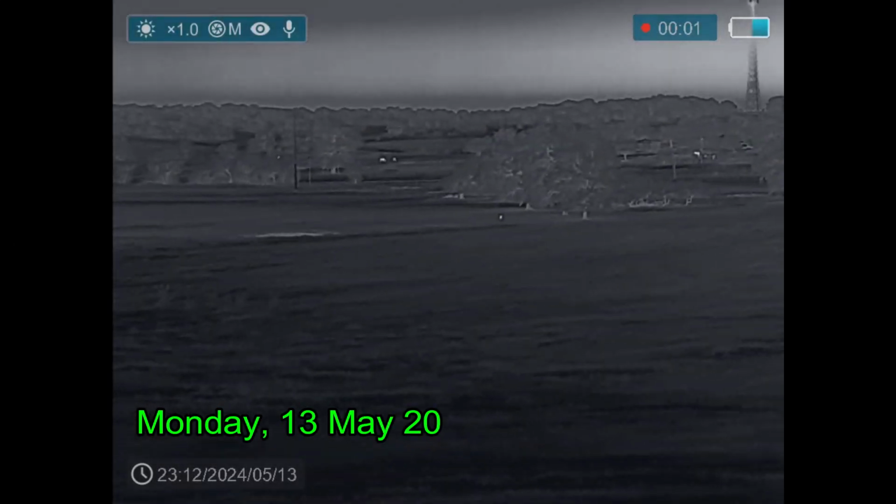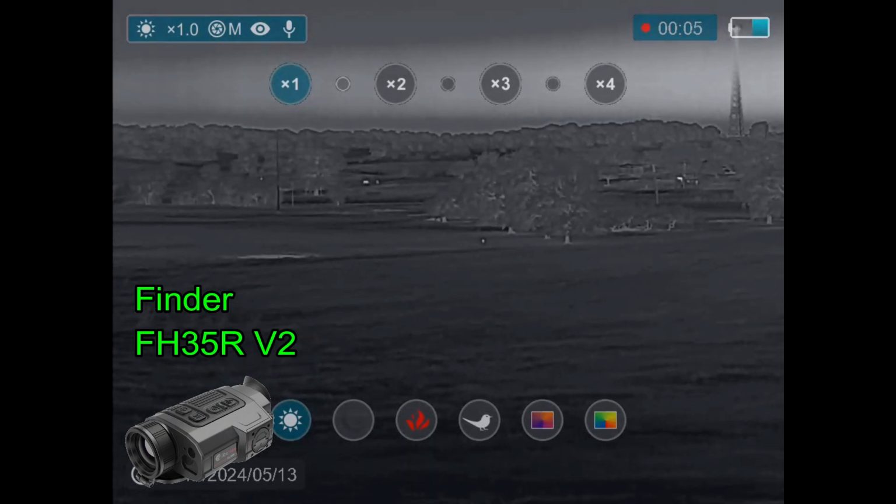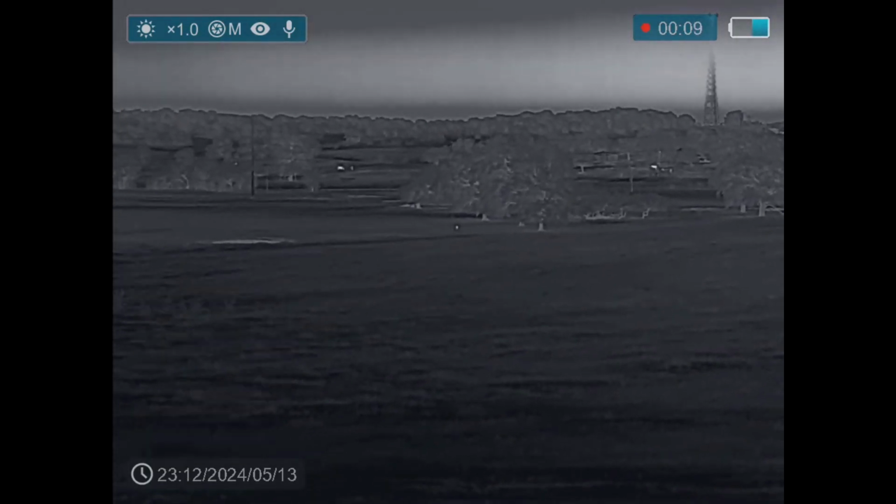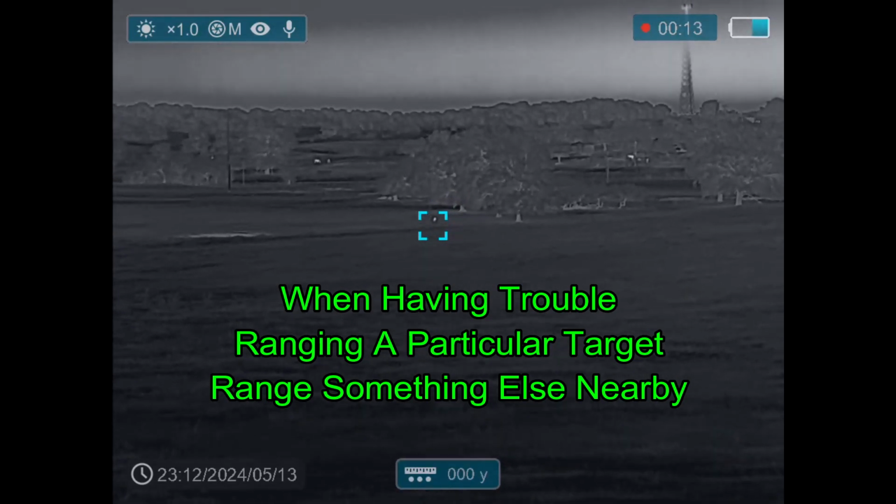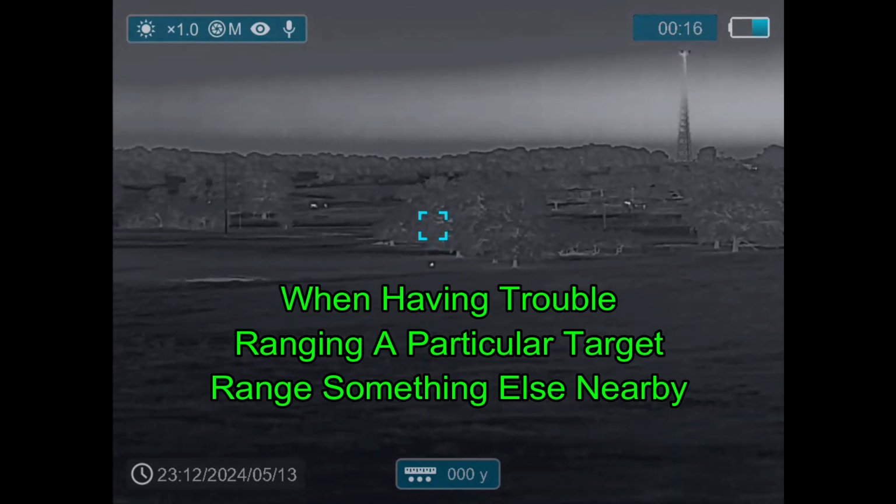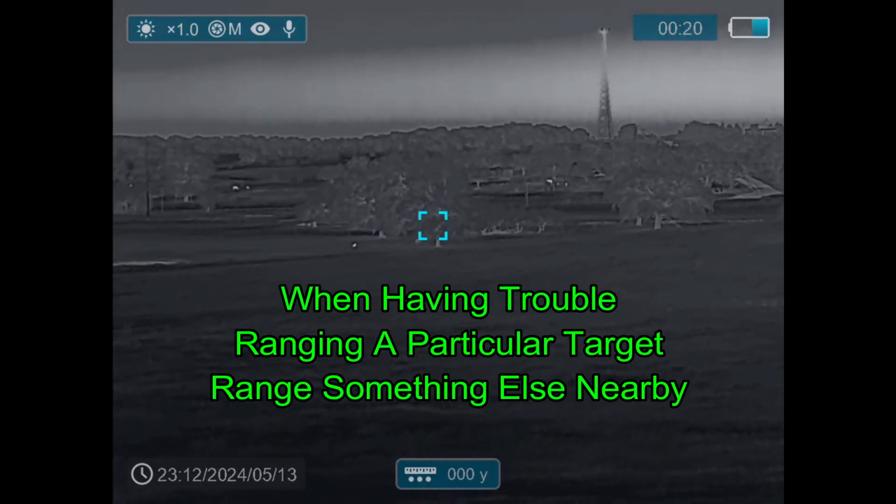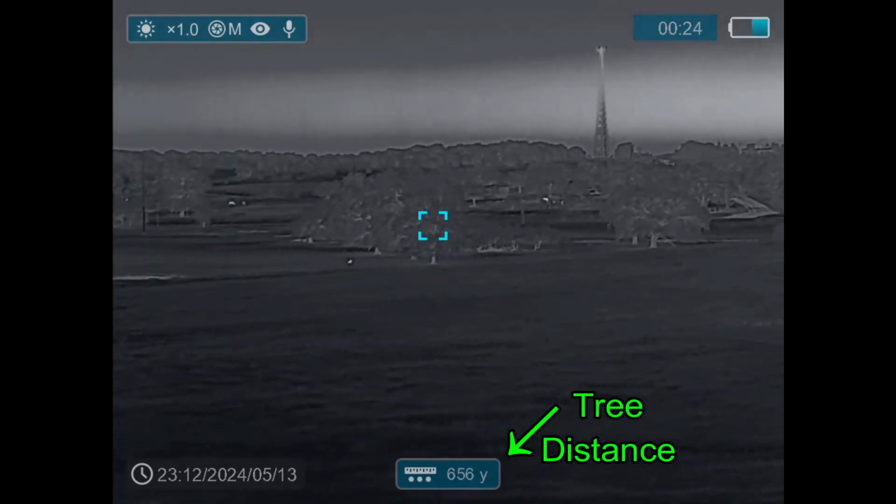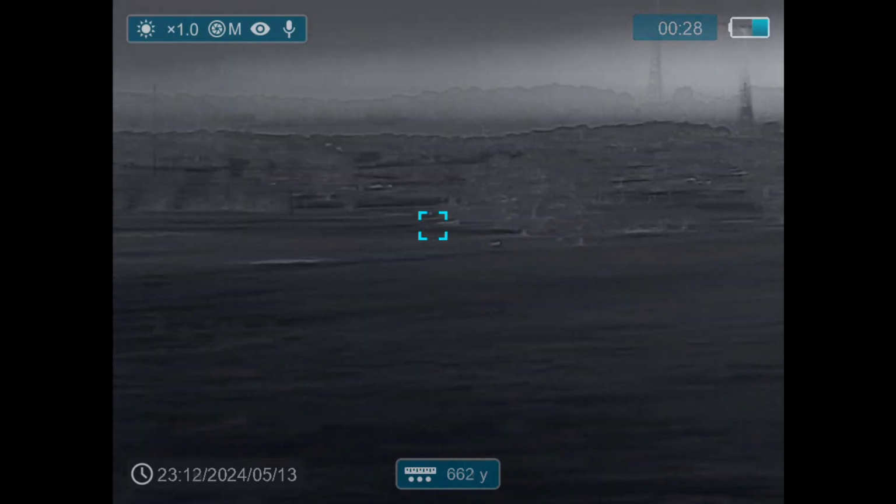Now, we had had a bunch of rain in the last few days, and this was the first full day without any rain, and I'm back out hunting. And I've got a hog there in the distance, way out there at more than 600 yards, and I'm trying to get the range on it. When you have trouble ranging an object in the distance, sometimes it's easier to find something large next to it. In this case, I'm going to move over to this tree, and I'm going to range the tree since I can't get an actual range on the hog itself. And that's going to give me a ballpark figure of how far away the hog is.